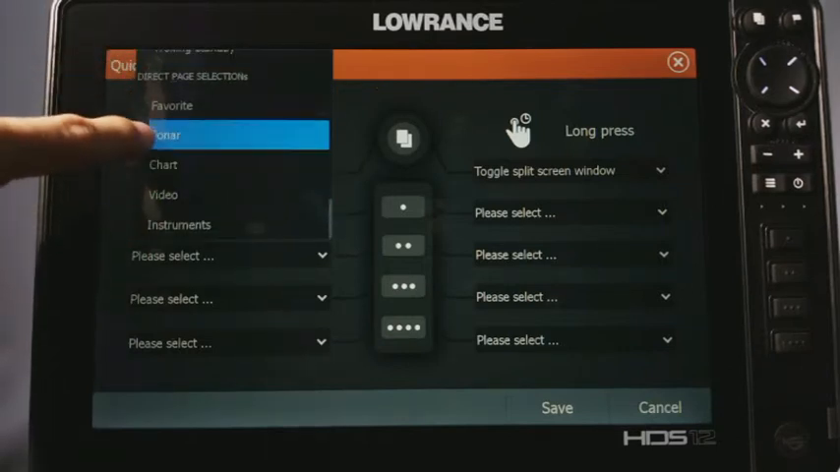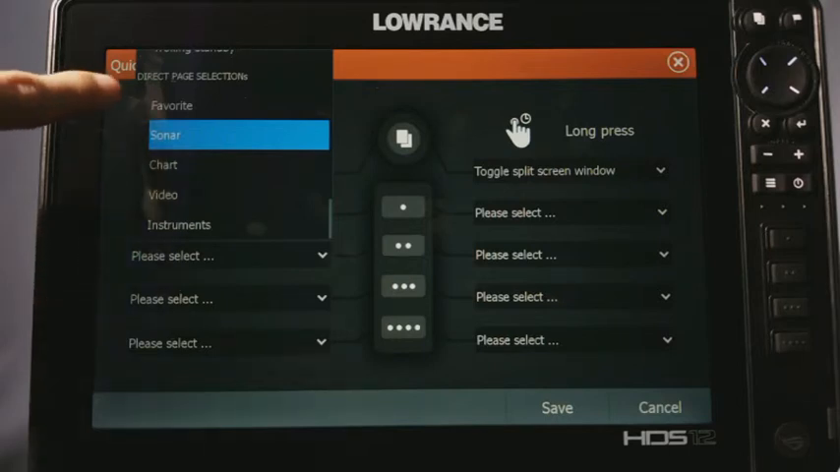And then the last ones are your page selections. So you can set it to like, well, if I just want to click it and go to my sonar screen or my chart screen or whichever one I want to do.